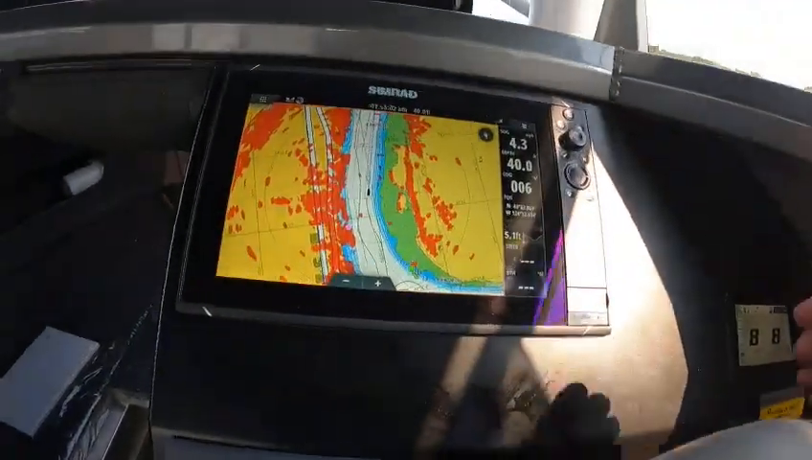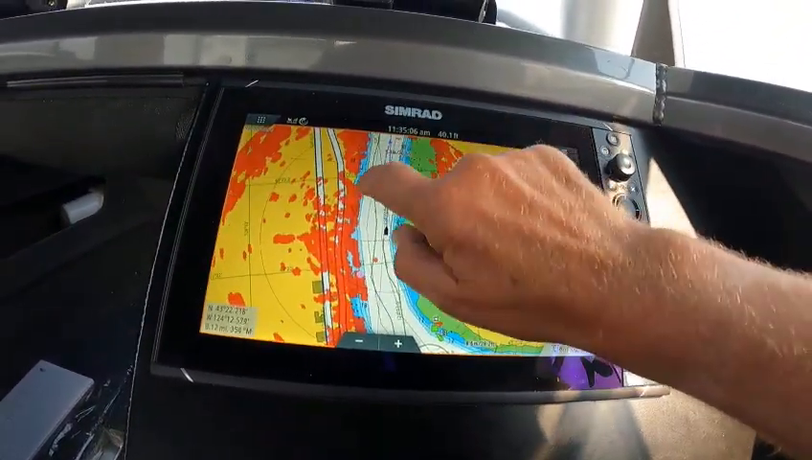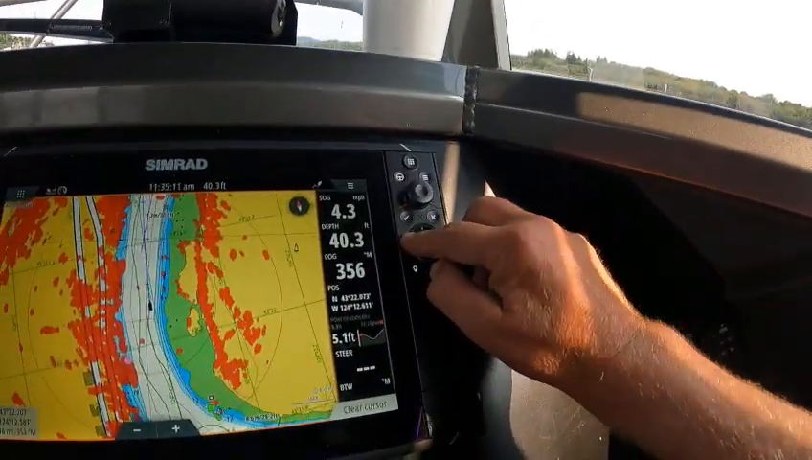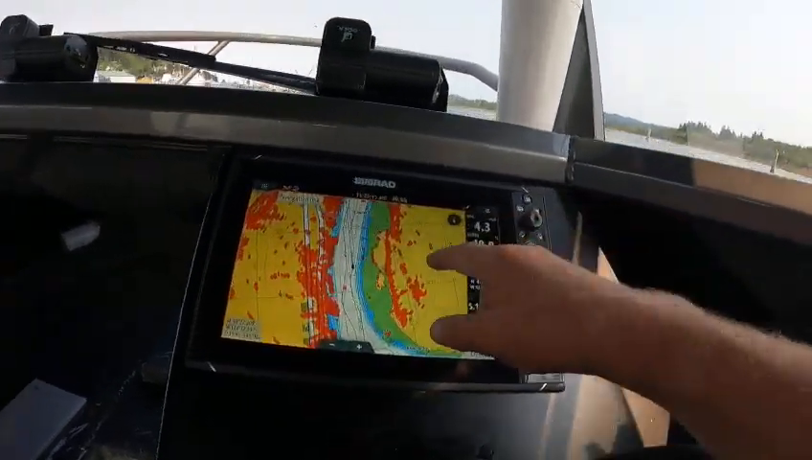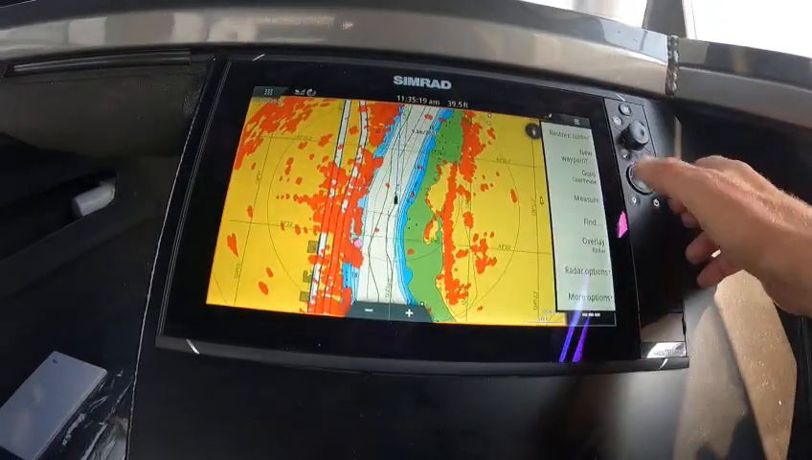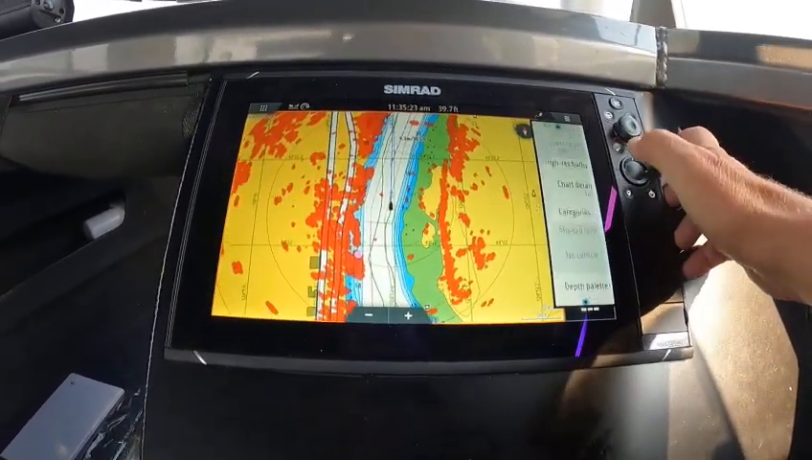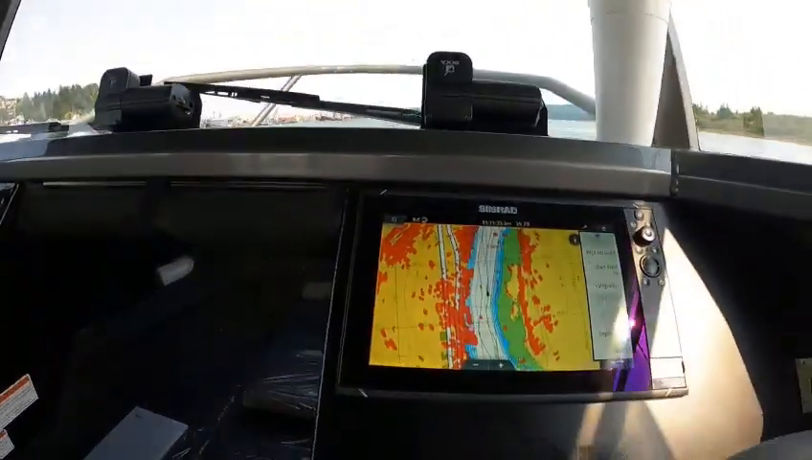There you go. I know this is boring, and there's your suggested route of travel. And this is what I kind of like about here, this little cursor, you can pinpoint right on without doing the soft touch on the screen. The north indicator always up, clear cursor, go back to menu, more options, chart options, high bat, that's your shadings that you got over here.